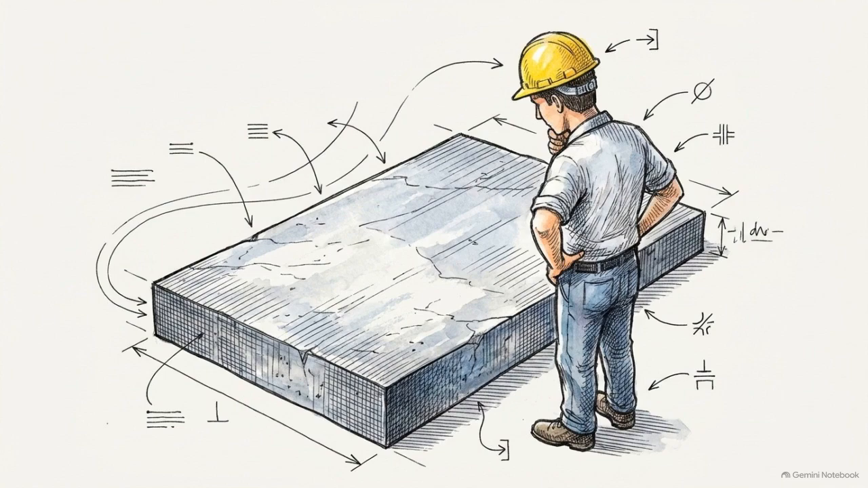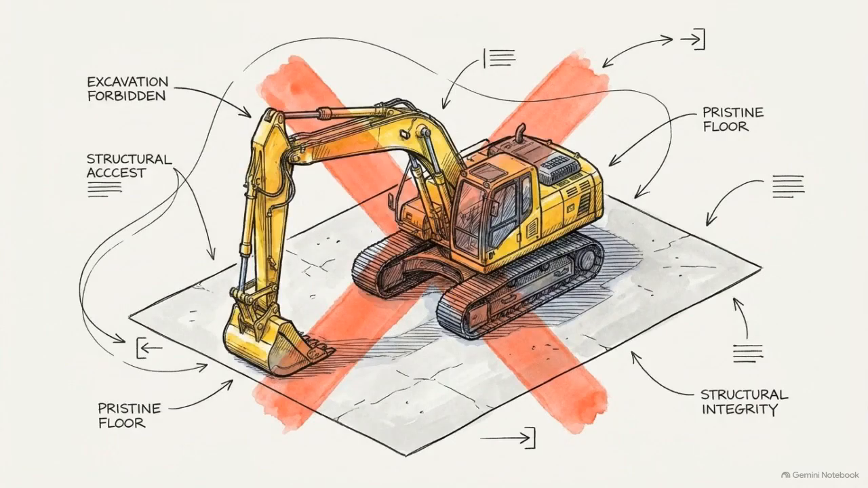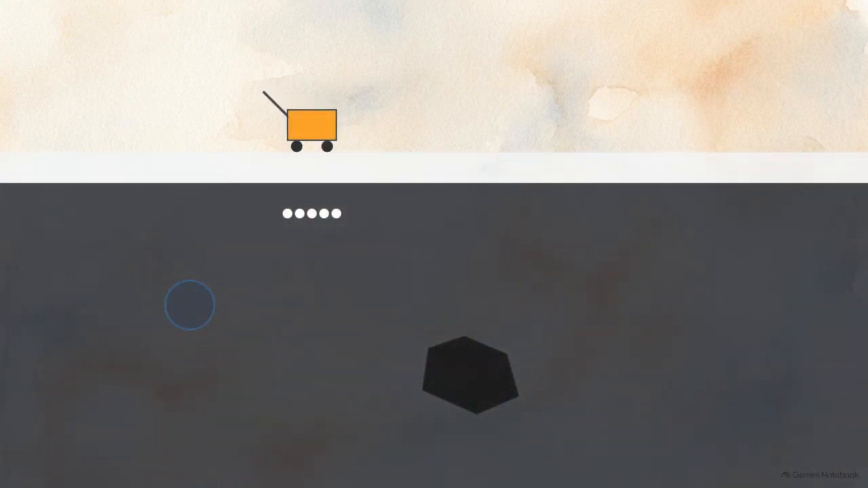The engineering challenge here is one of access. The team needed a way to inspect the structural elements buried deep underground without having to excavate the site or destroy the existing foundation. To solve this, they deployed ground-penetrating radar.